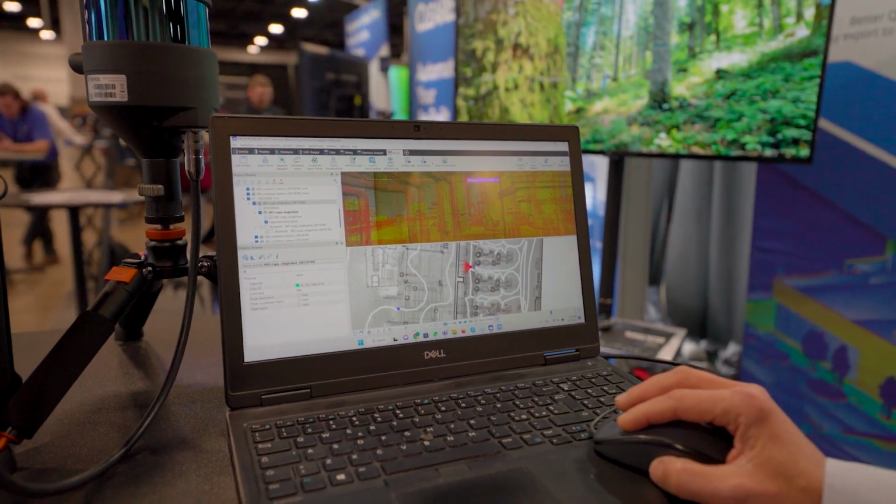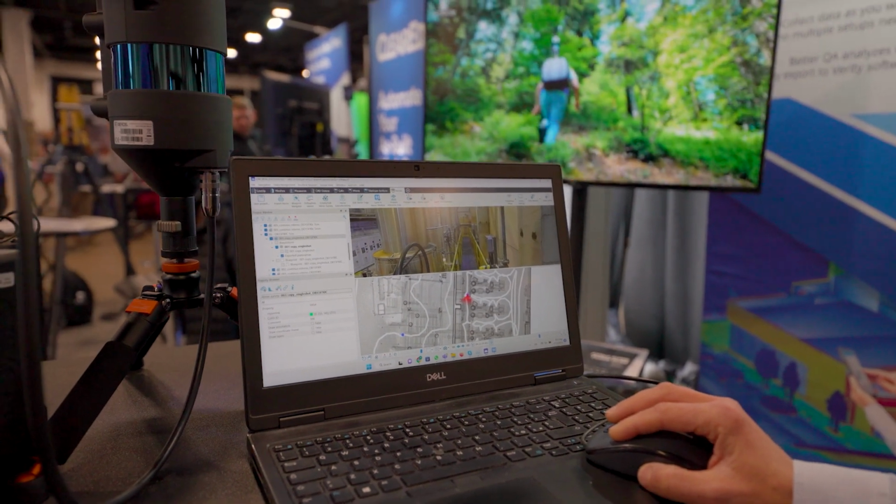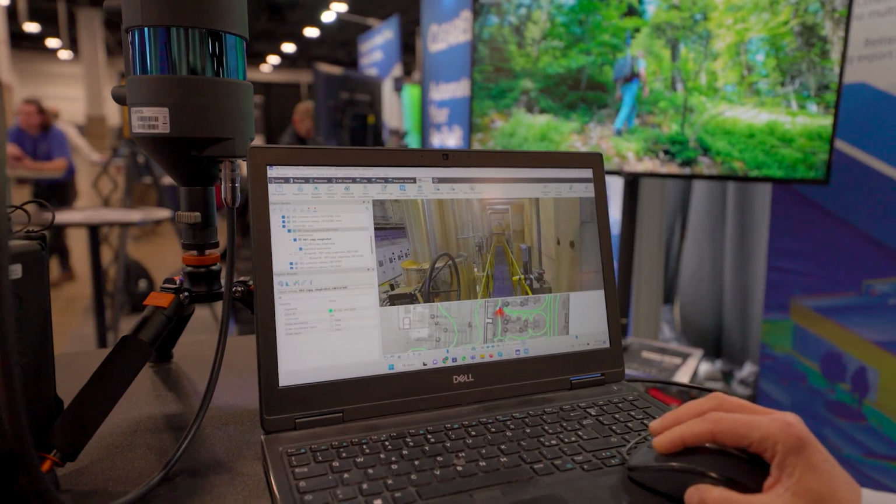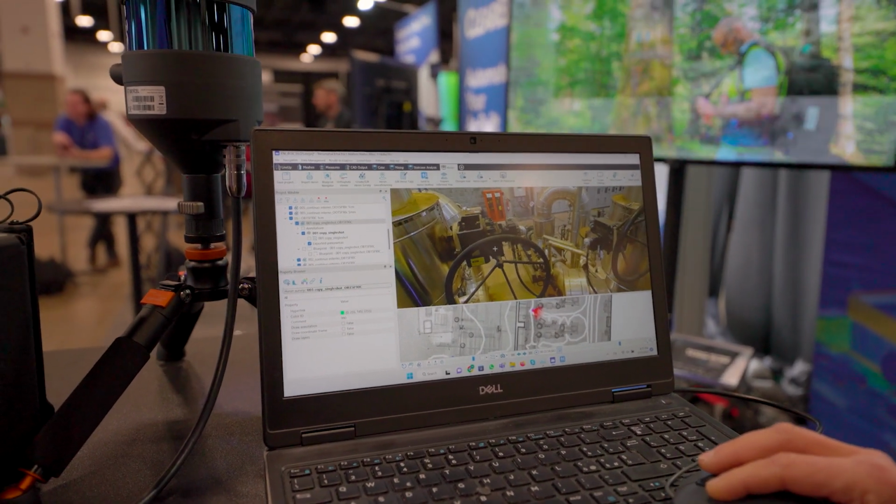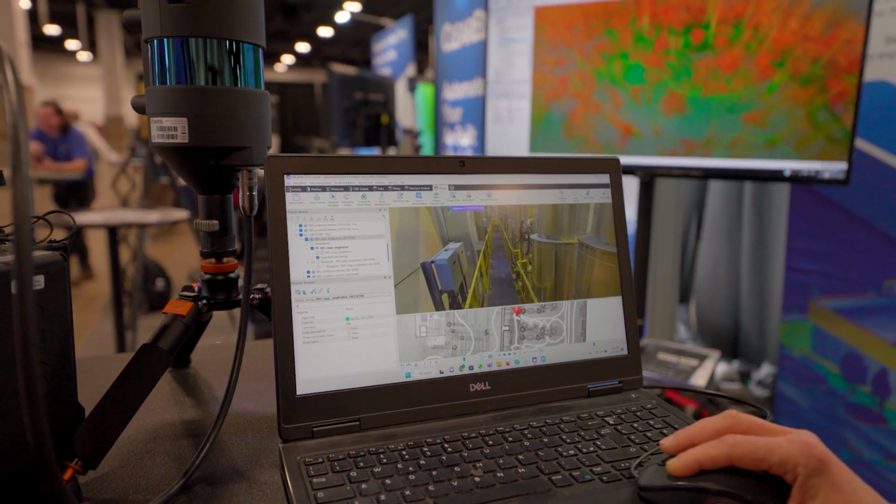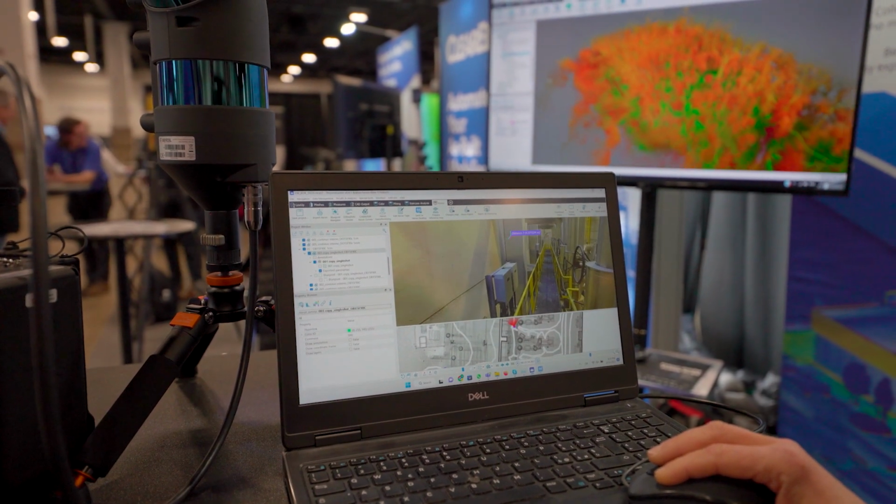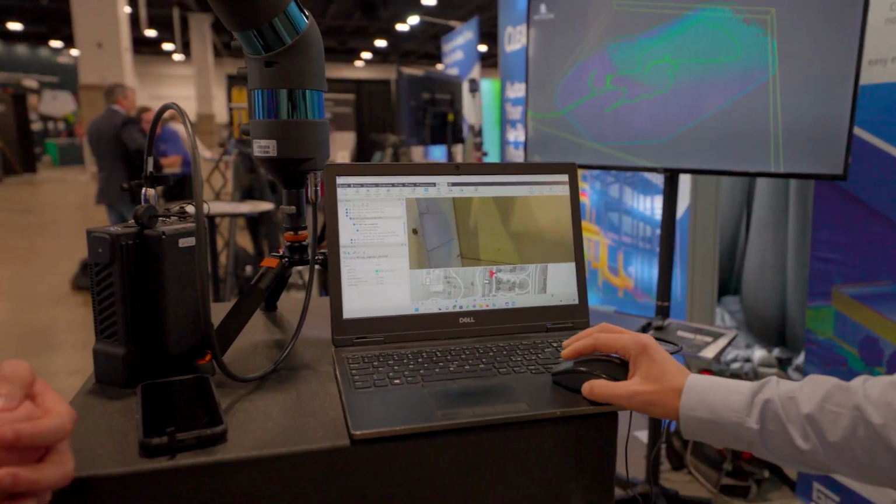So here we have the colorized information, the high resolution image where you can really see the details of all these pumps, valves. That is fantastic. So if you're trying to pick out information or for asset tagging purposes, you have that high resolution photo that you can fall back on in addition to the point cloud. So you're almost getting the best of both.